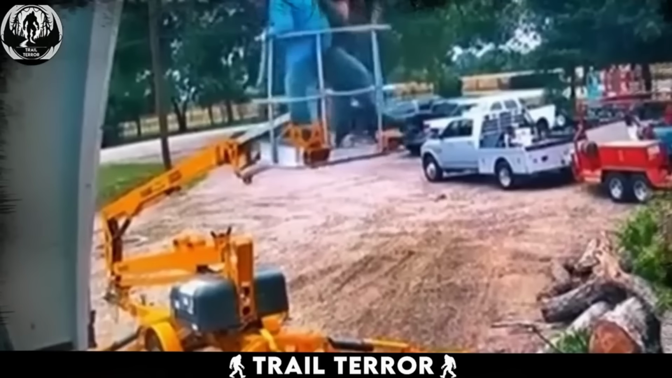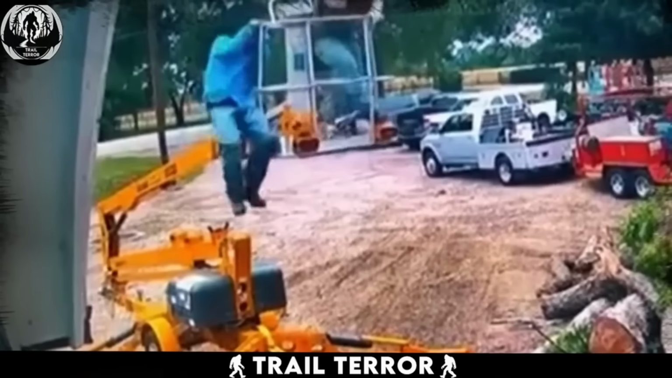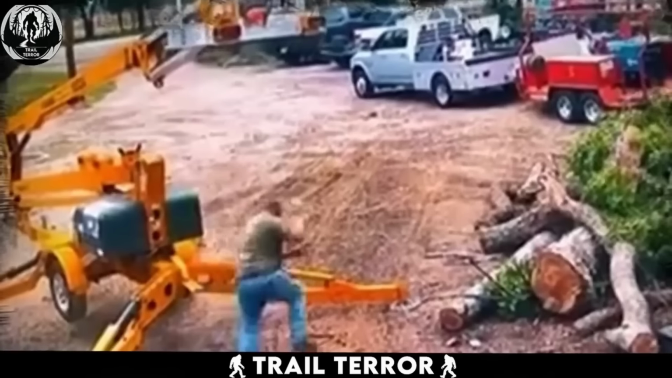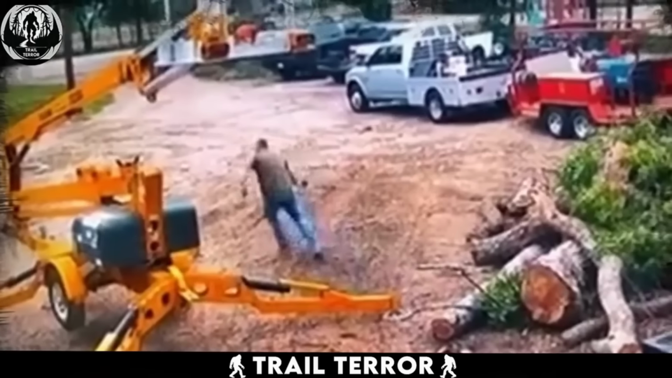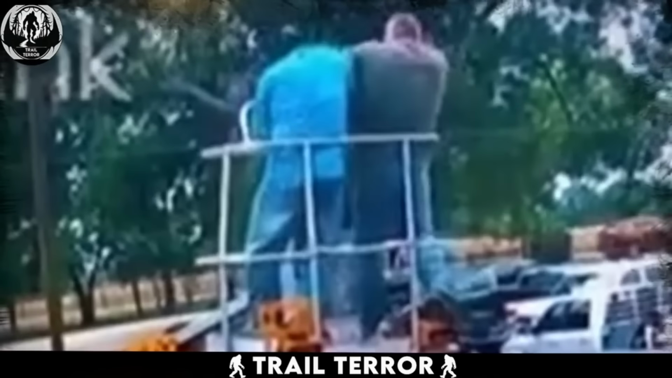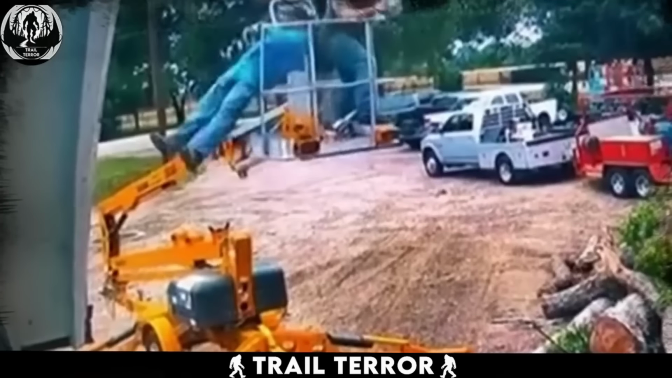After a tense minute of battling the swarm, one of the workers took a dangerous leap off the lift, followed shortly after by the other. They ran for safety, escaping the relentless onslaught of bees. It's a stark reminder of the dangers that can arise unexpectedly in any work environment, especially when nature decides to strike back.